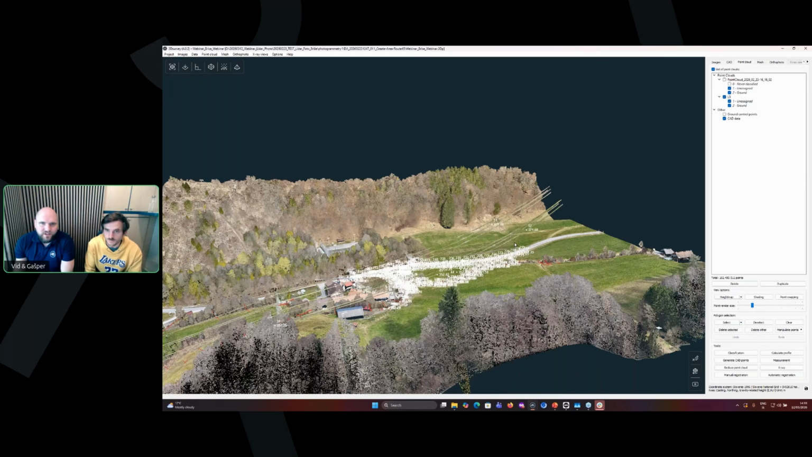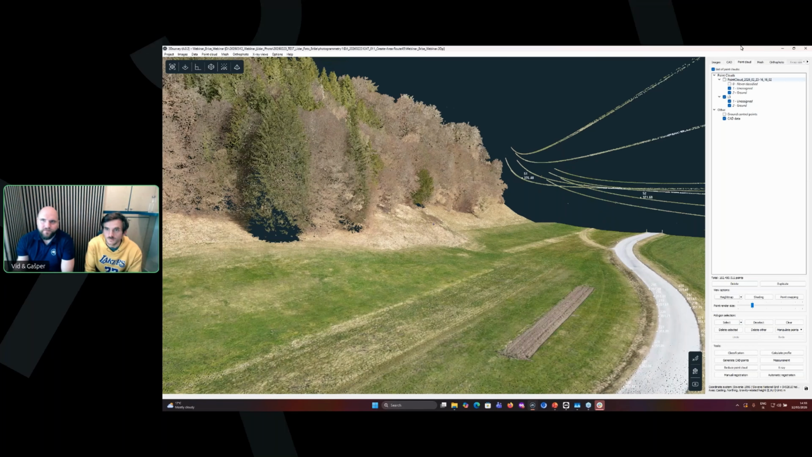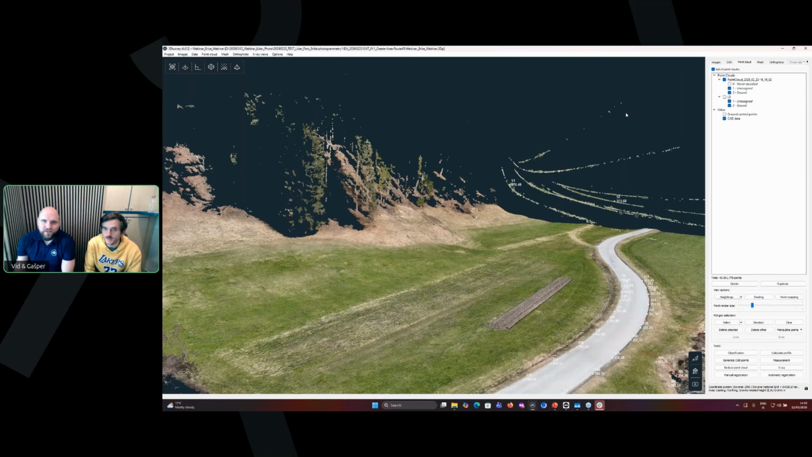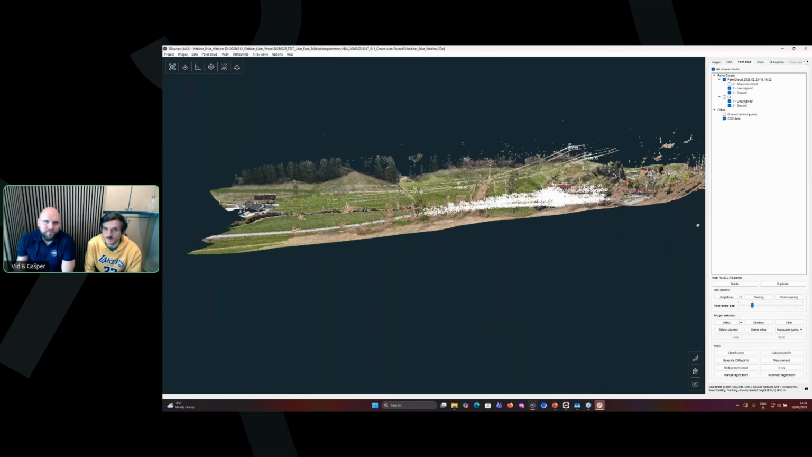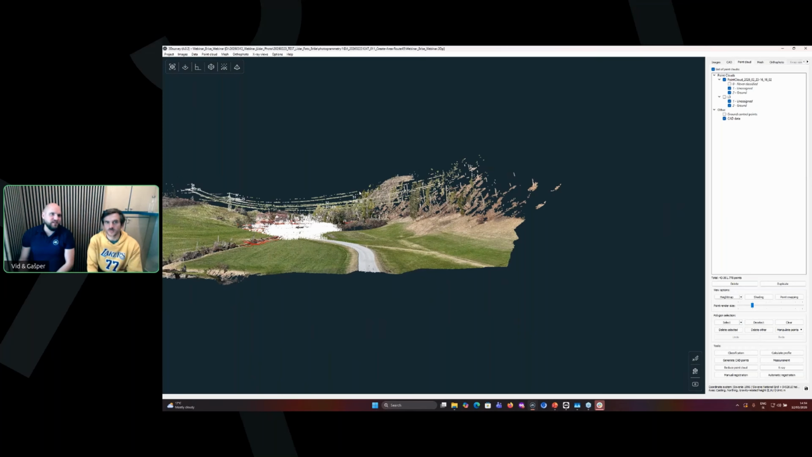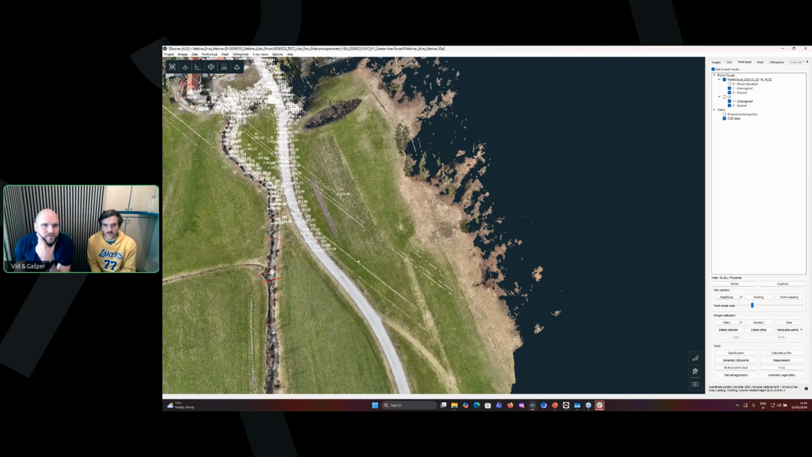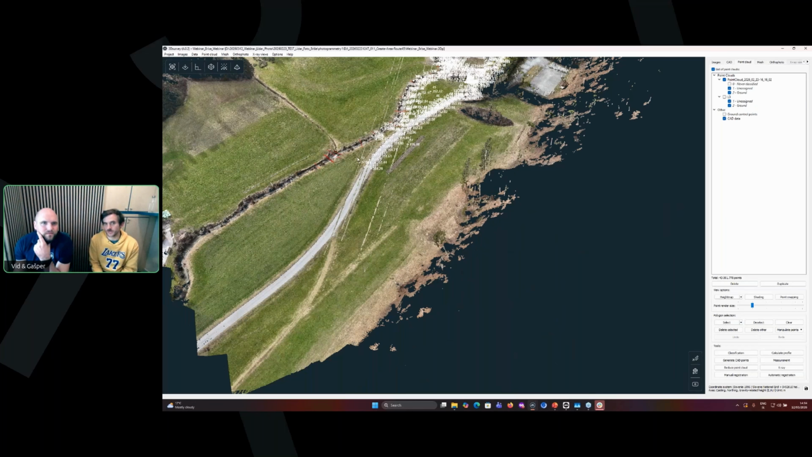Here, with the power lines, you can clearly see each power line. With photogrammetry, you get some, but there are parts missing. If you just want to measure where the power line is and that's it, the photogrammetry is enough.